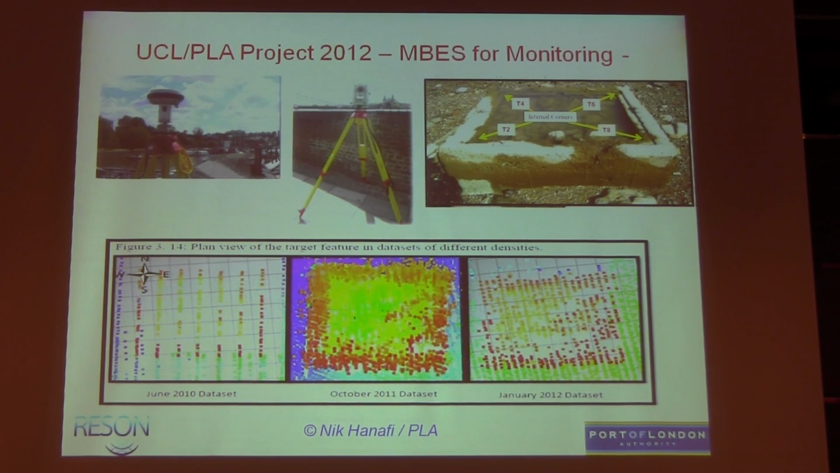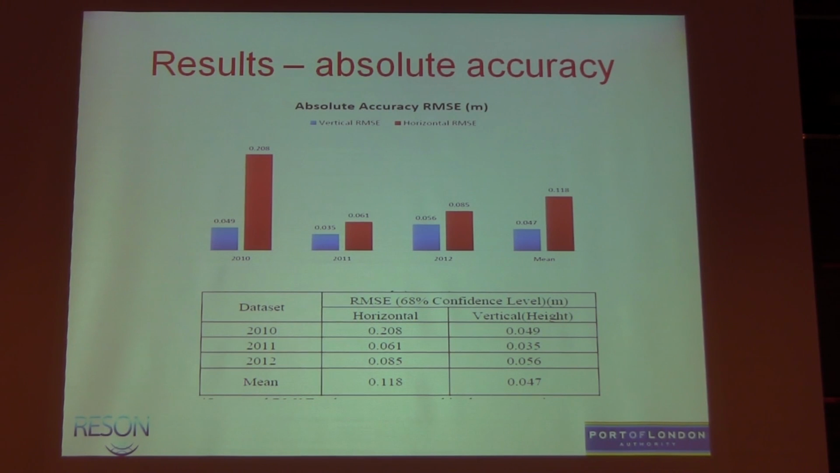We've surveyed this 16 or so times, and we picked 3 data sets. This survey from 2010 is a little bit sparser. The survey in 2011 with the 7125 has a huge amount of data; the surveyor obviously had lots of time on site and got some good data. These are the point clouds, each individual point of the processed multibeam data. So we have a 3-year spread, and Nick picked off these inner corners. And so we've got 2 data sets, and we're really happy. We only corrected this last week, really.